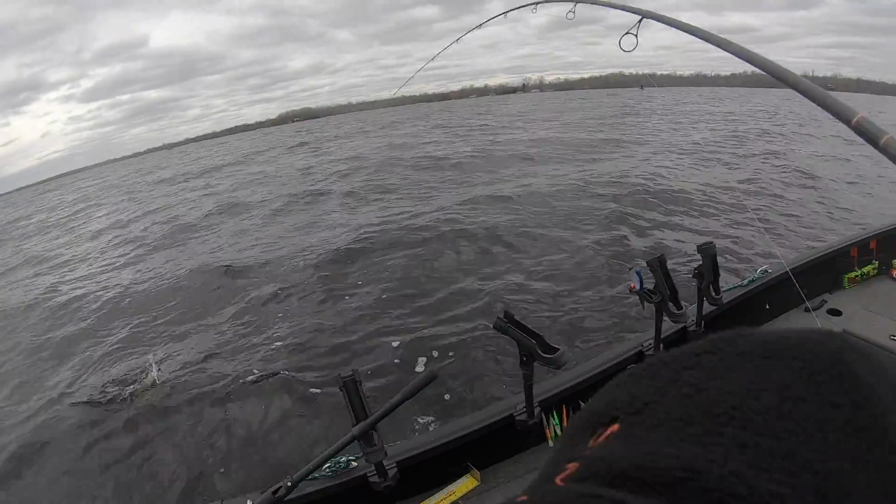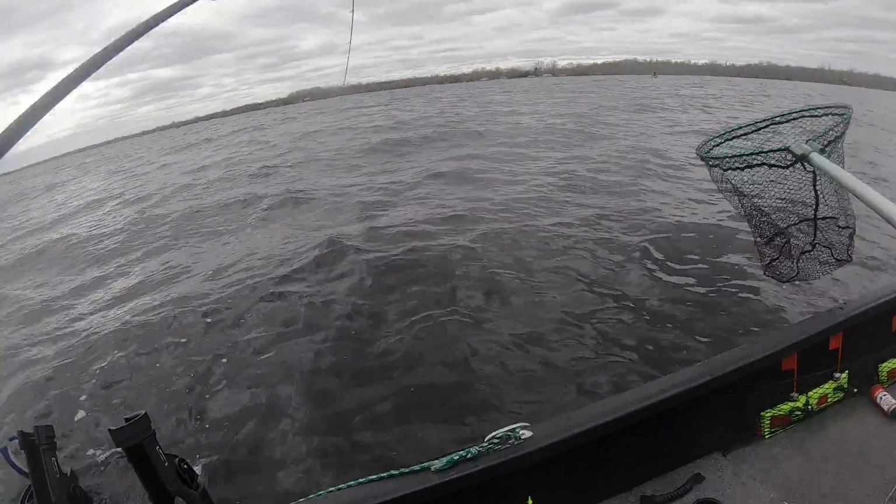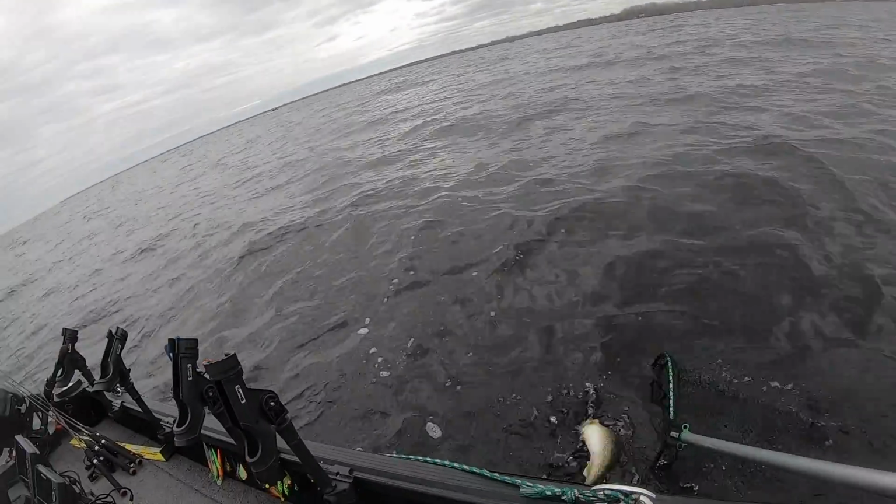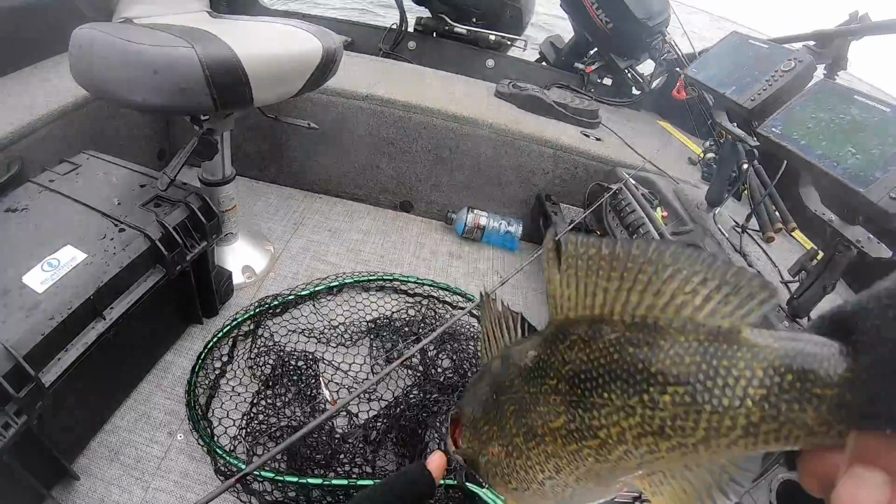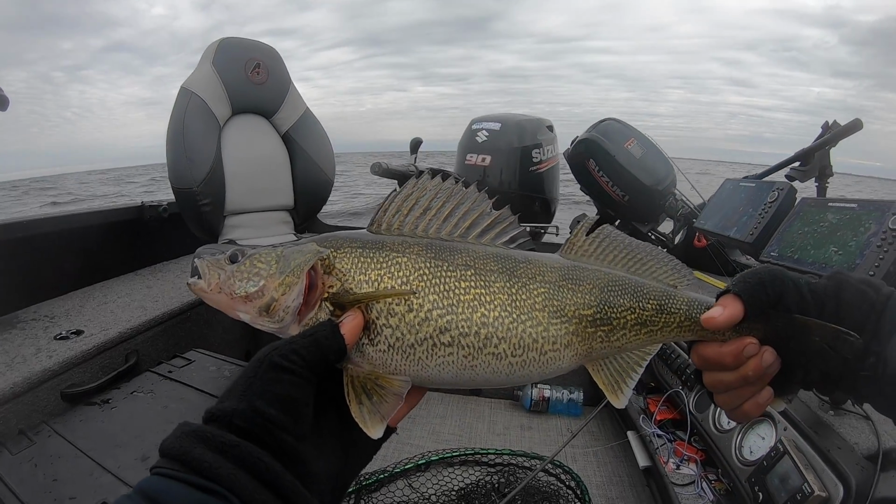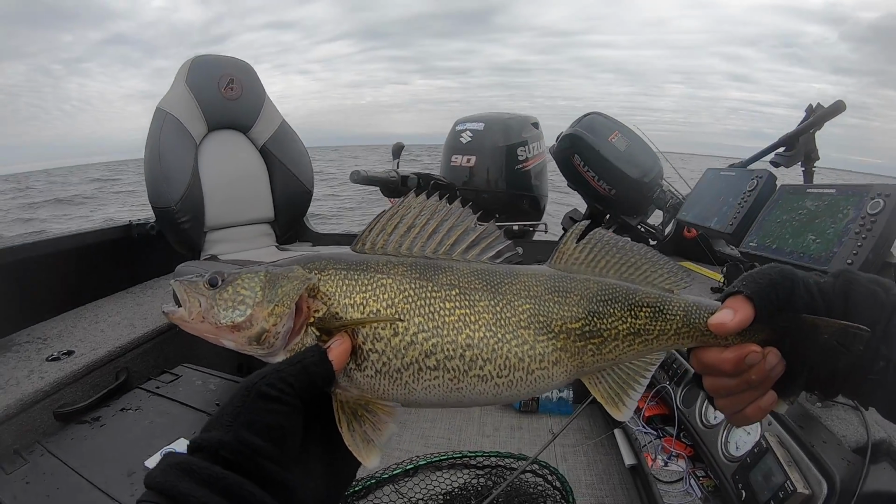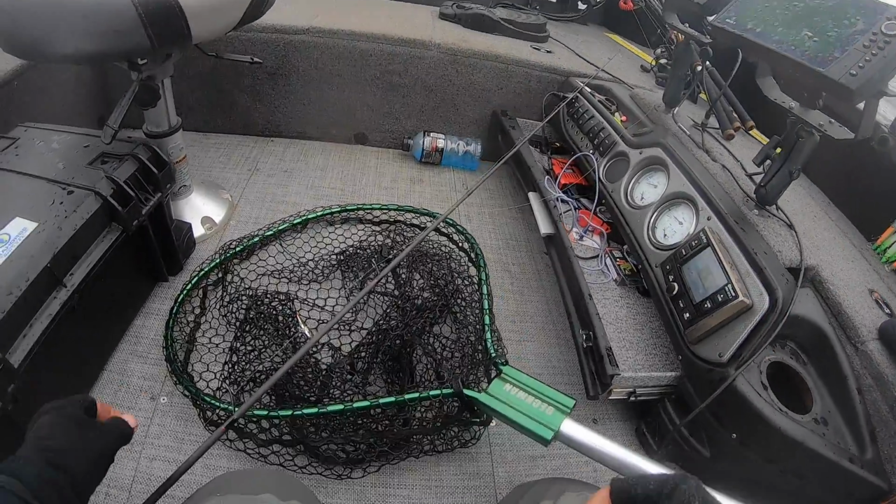Hooked up. Fish on. Nice fat mama. There we go. That is what it's about right there. And there's the rewards. Nice chunky walleyes. They get a lot bigger than that, but for just an hour of being out, we are smoking them. I'll let them go.